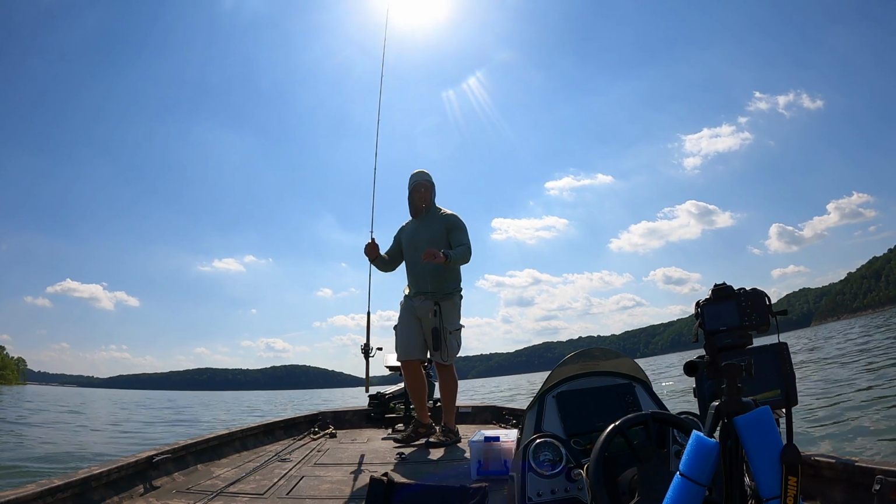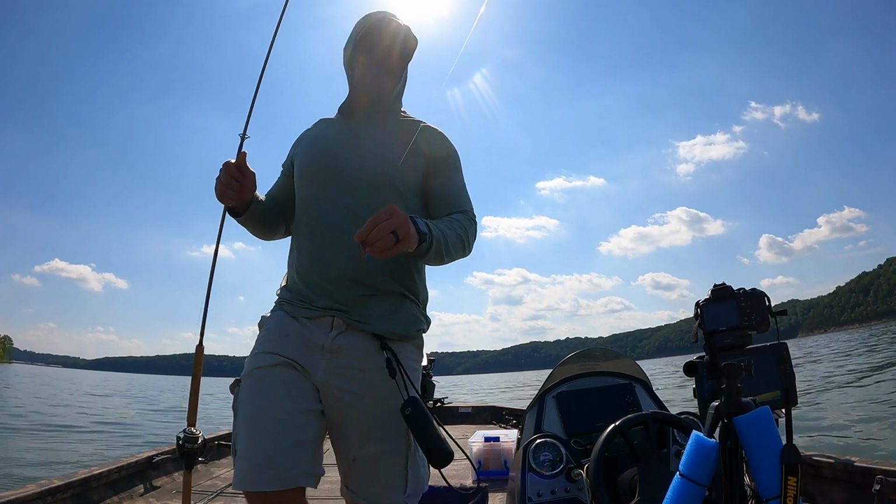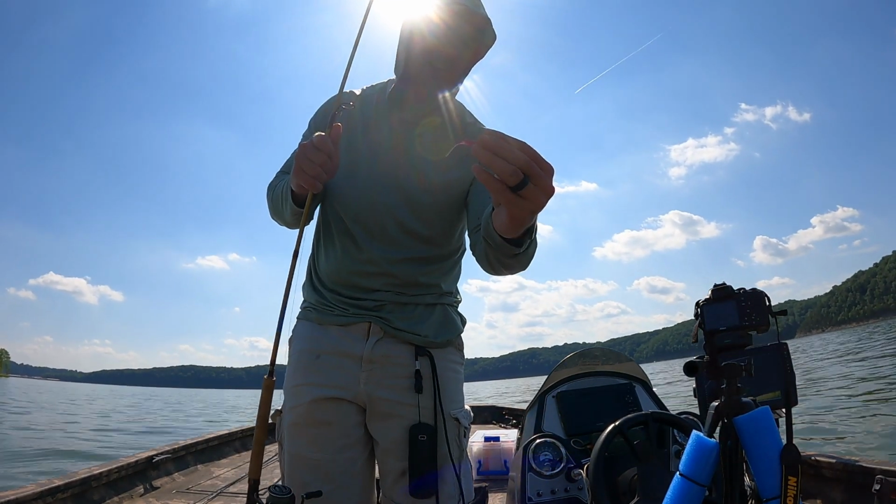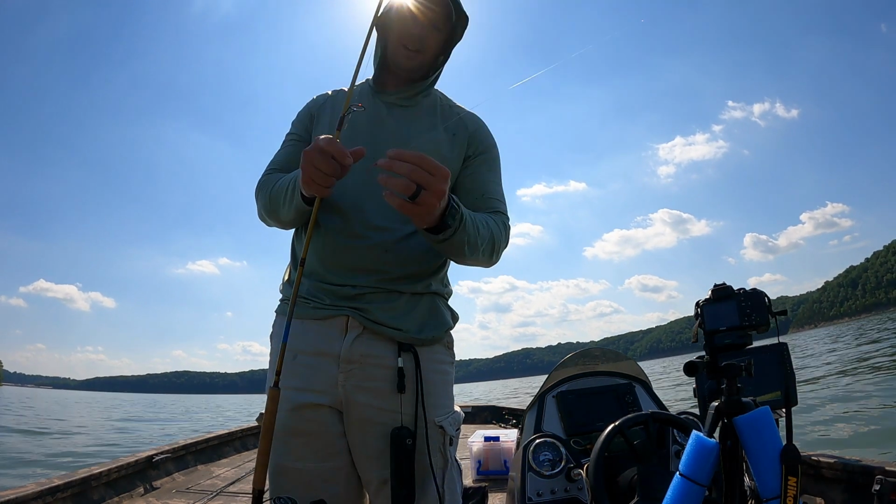Thank you, Southern Slab. That is awesome. I don't know what color that is. They sent it to me, said, hey, try some new colors. It's like a monkey milk with kind of a blood cherry color, and it is awesome.